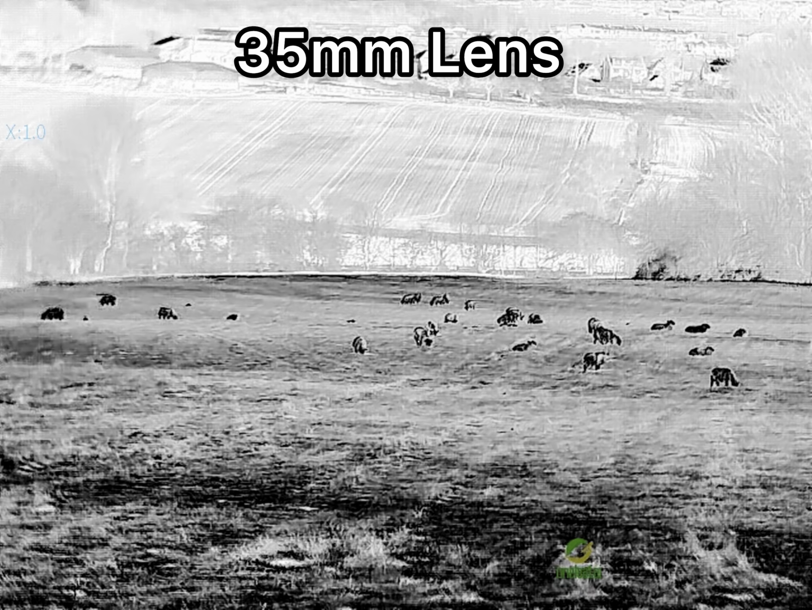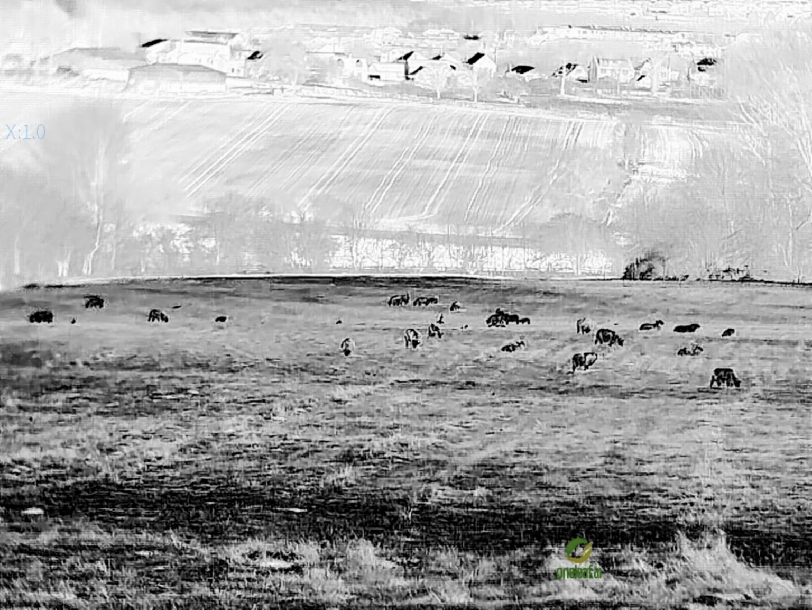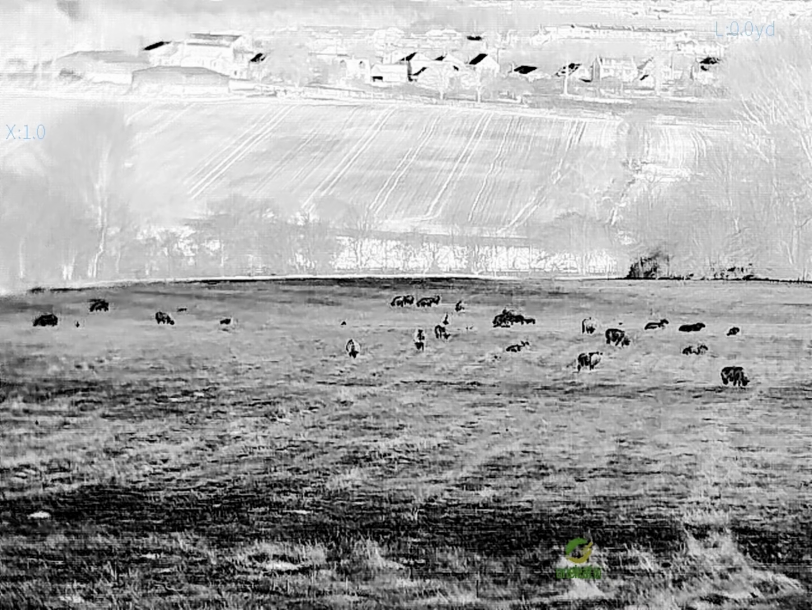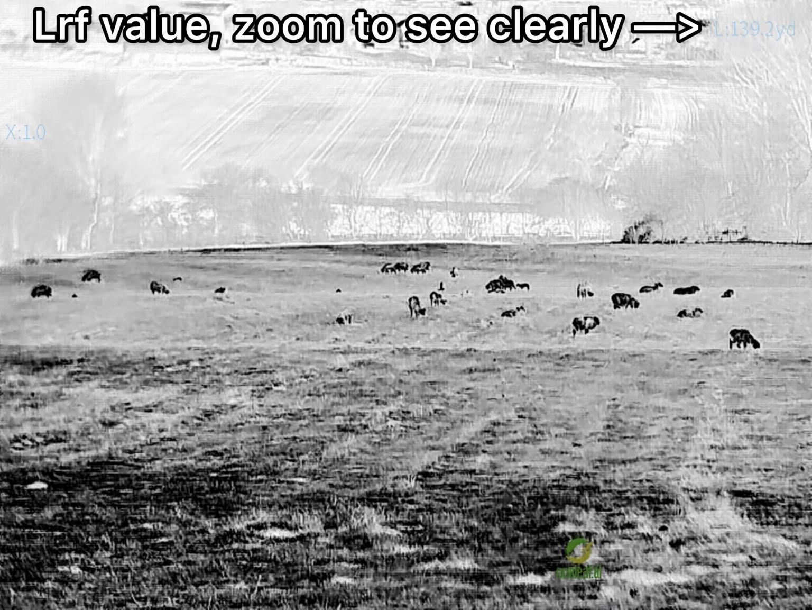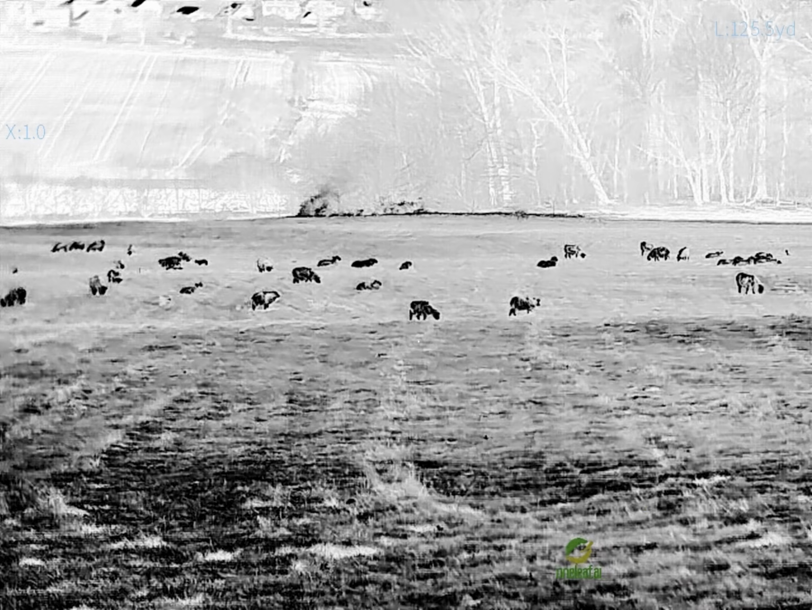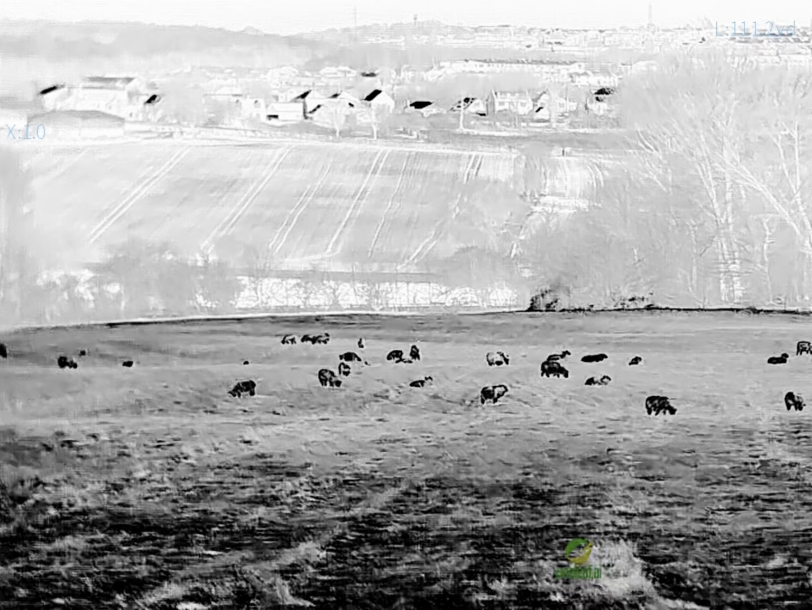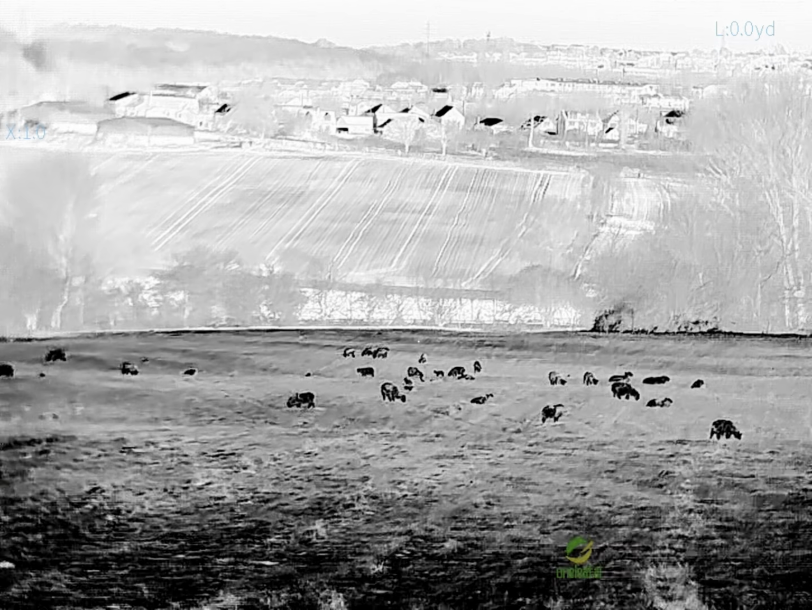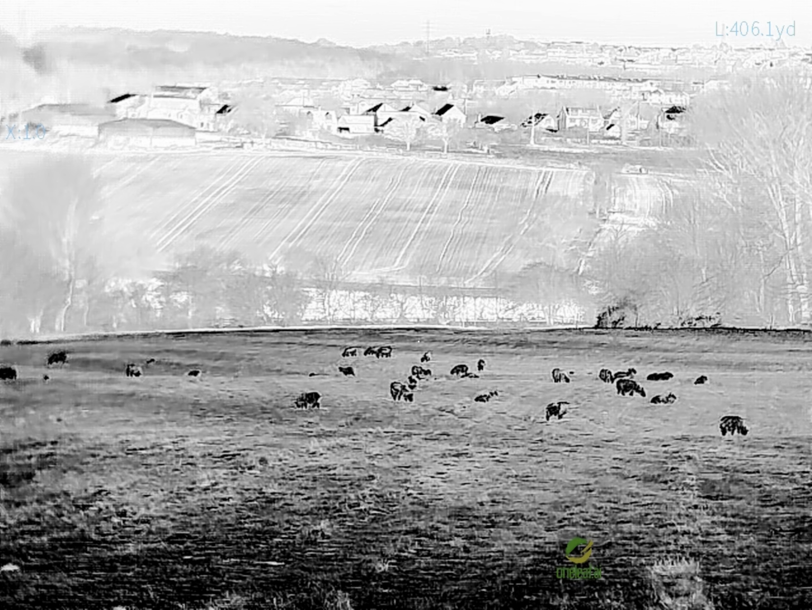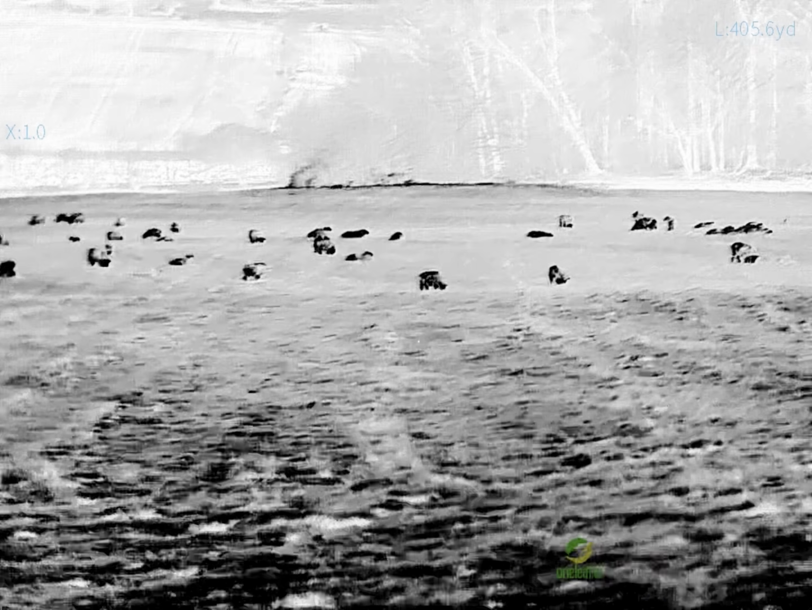Right then, I've just come over to a field where we're keeping the sheep at the moment, just to try and get some footage, see what it's like, try and see if it's got limitations and what those limitations are. I'm going to turn the rangefinder on so you can see it. So that sheep, we'll go for that one broadside, that is 111 yards. Bottom of this field is 405 yards, okay? So we'll concentrate on these sheep. We'll go broadside one, see if I can focus it up a little better.